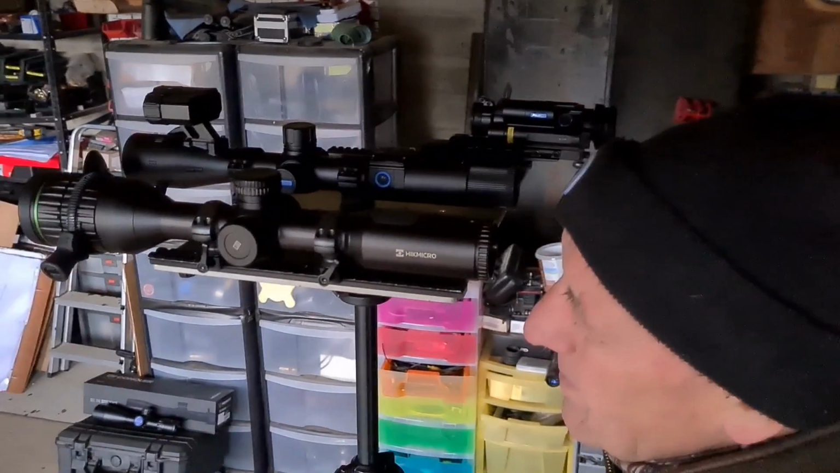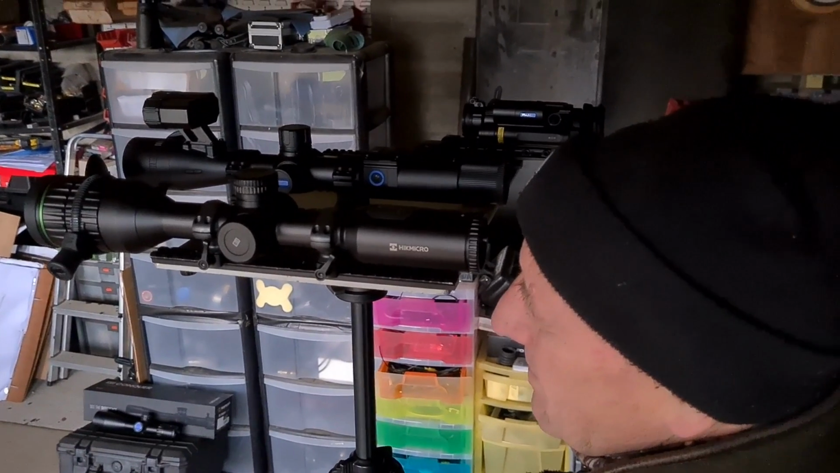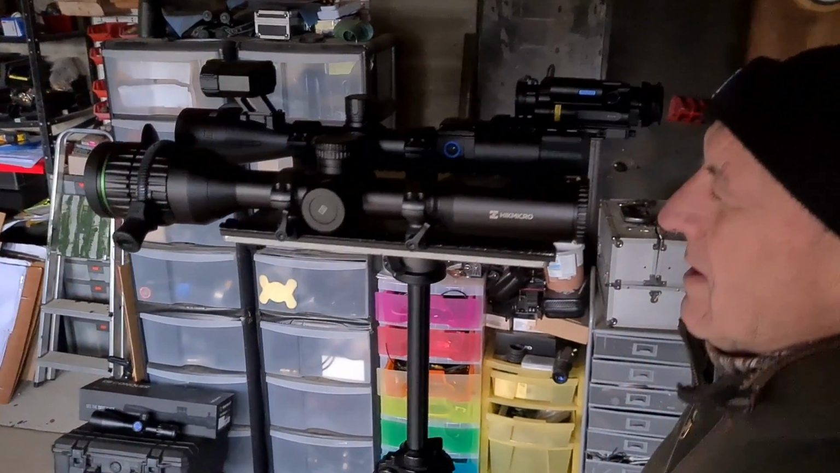And just to clarify, viewers, if this ends up in the video, both scopes have been left on the default settings that they arrived on. We haven't played with the brightness, contrast, exposure, anything like that.